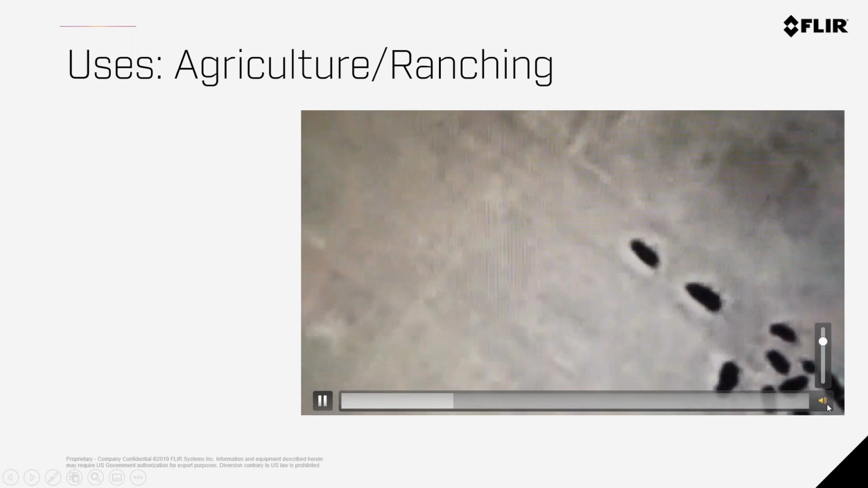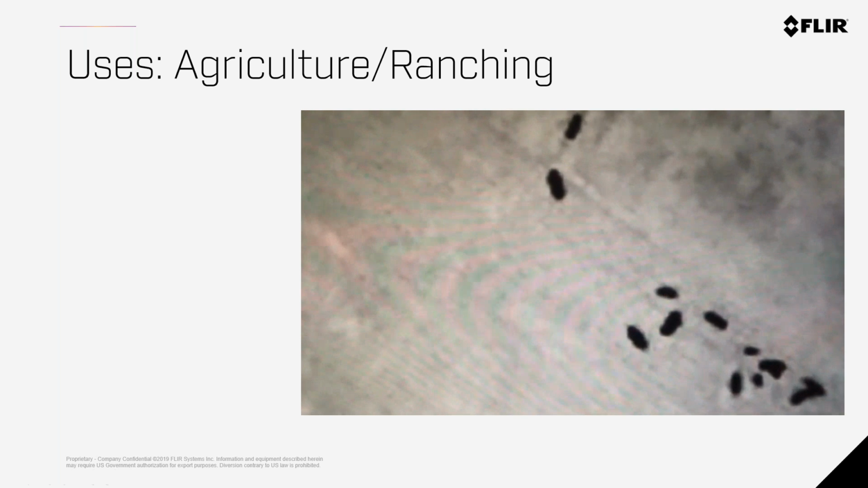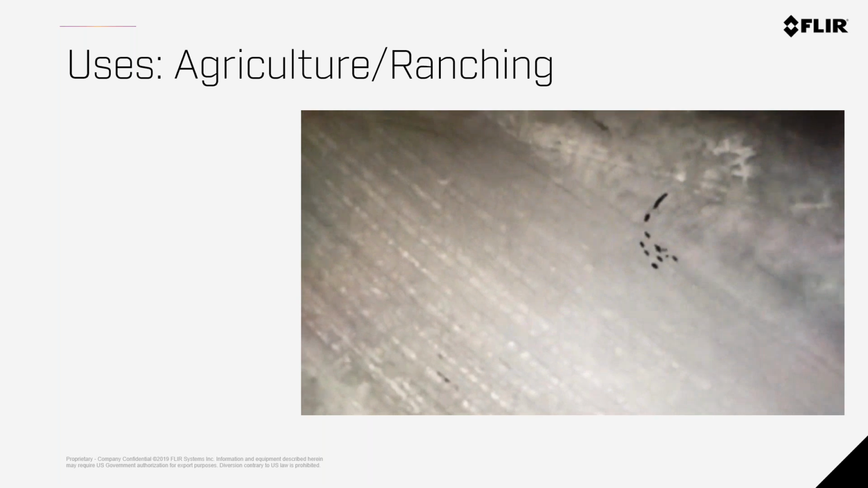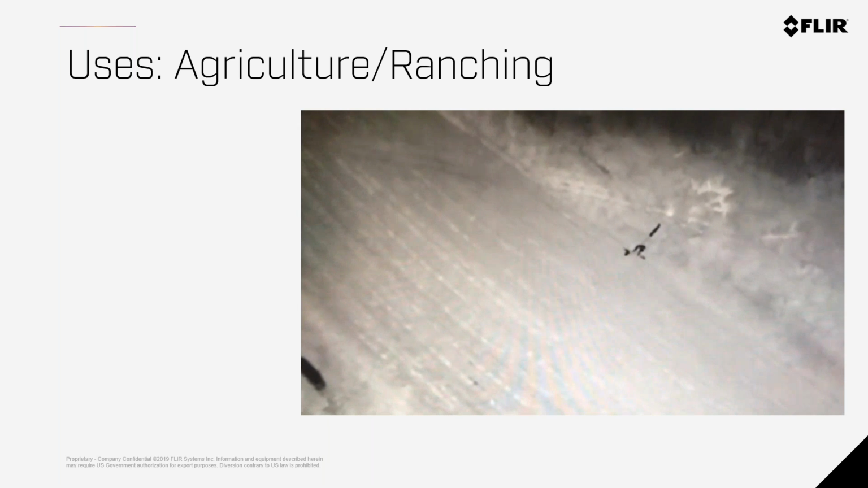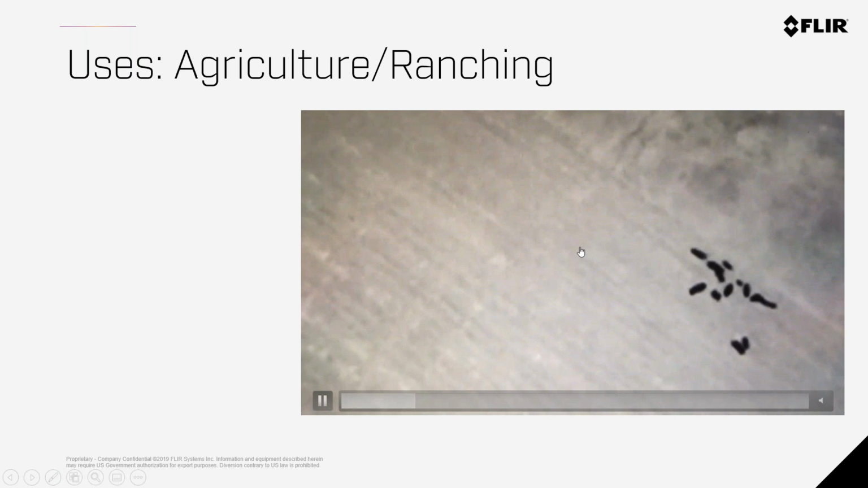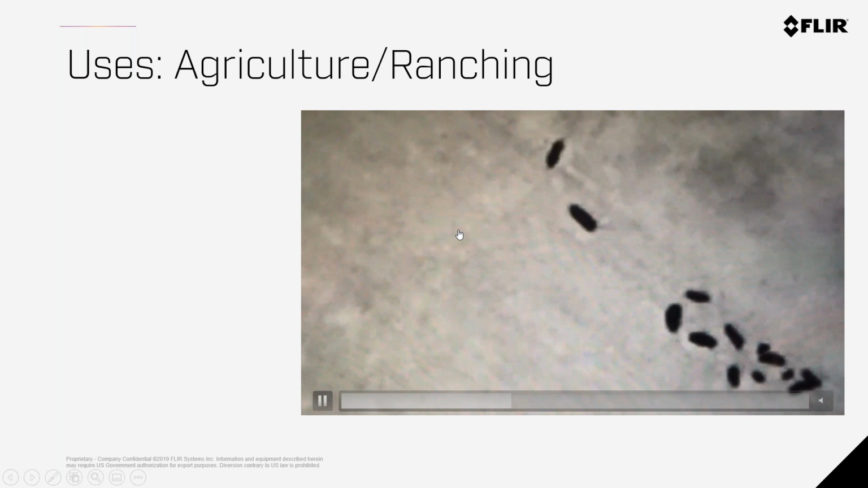Here's another video that I think is playing sound, or at least it is for me. So if that's kind of annoying, but this is a bunch of wild hogs that were eating about $10,000 worth of peanuts a day. This is on a peanut farm, so the farmer wanted to know where they were coming in. So he hired a drone company to come and look where the hogs were coming into his farm. Once he found the entrance of where their paths led to, he was able to go and take care of it, mending a fence and also maybe doing some hunting.